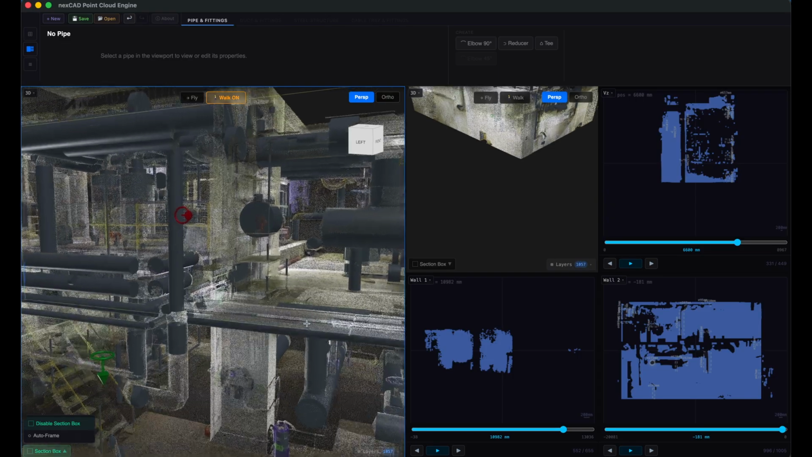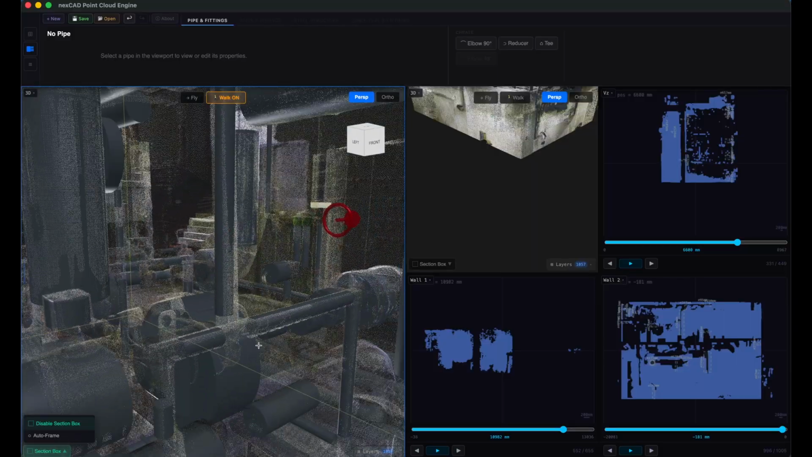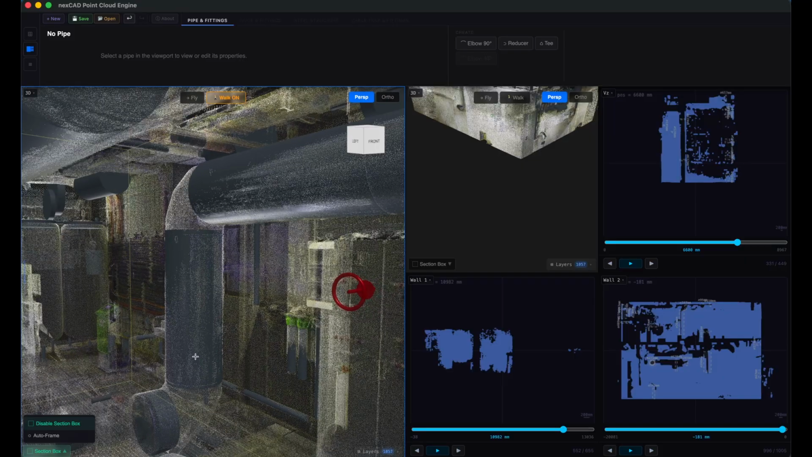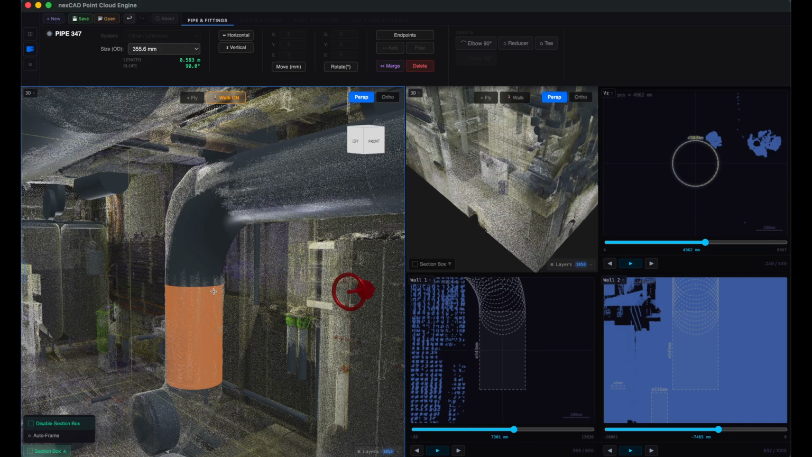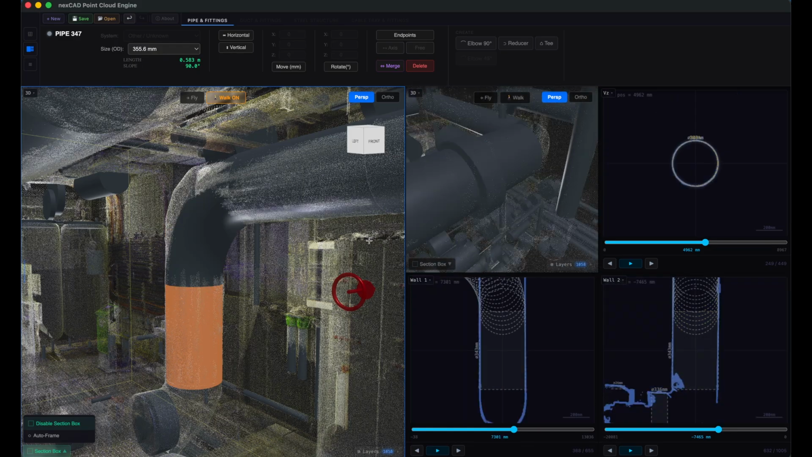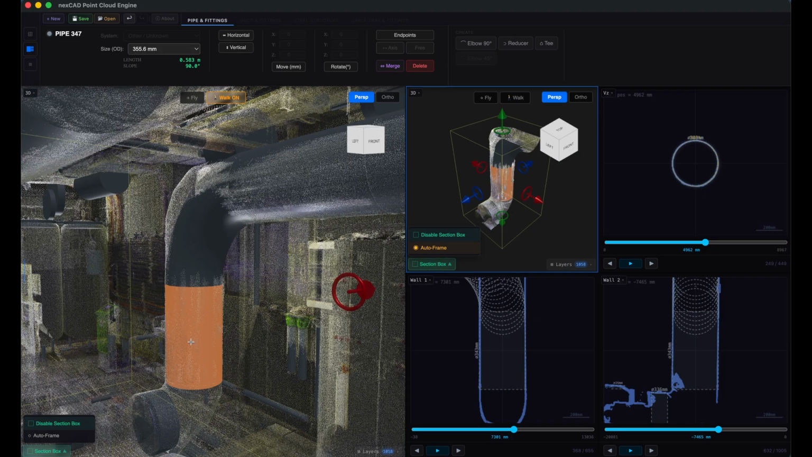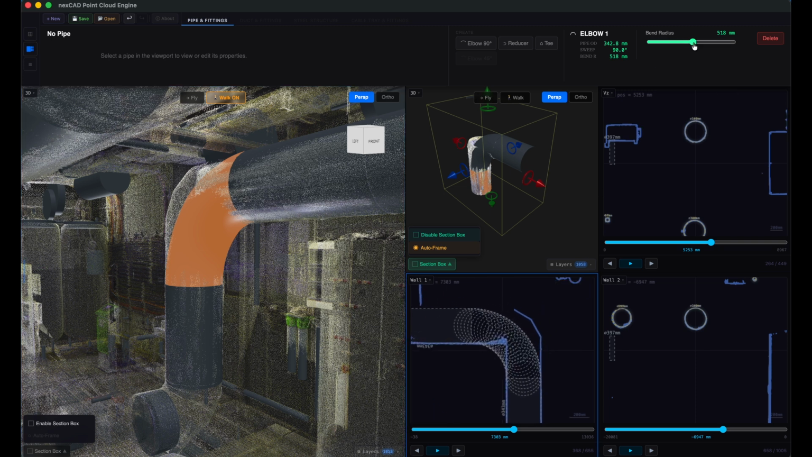From here, the real job is connecting those pipes with fittings. To drop in an elbow, or any fitting, I just activate the command and pick the 2 pipes. That's it. And this slider adjusts the inner radius of the elbow.